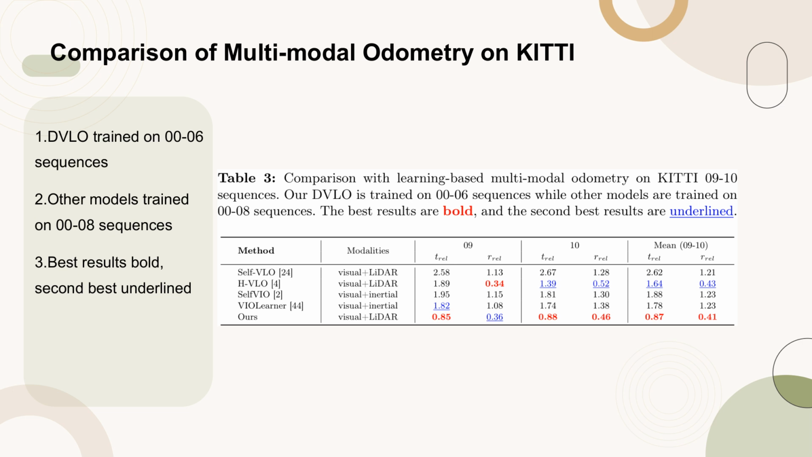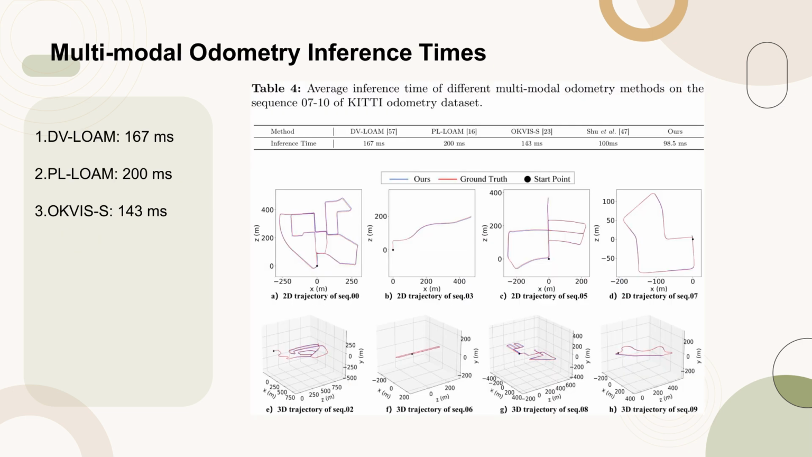Table 4 presents the average inference times for various multimodal odometry methods applied to the sequence 07-10 of the KITTI odometry dataset. The methods compared include DVLO, PLO, Zhuo et al., and our method.